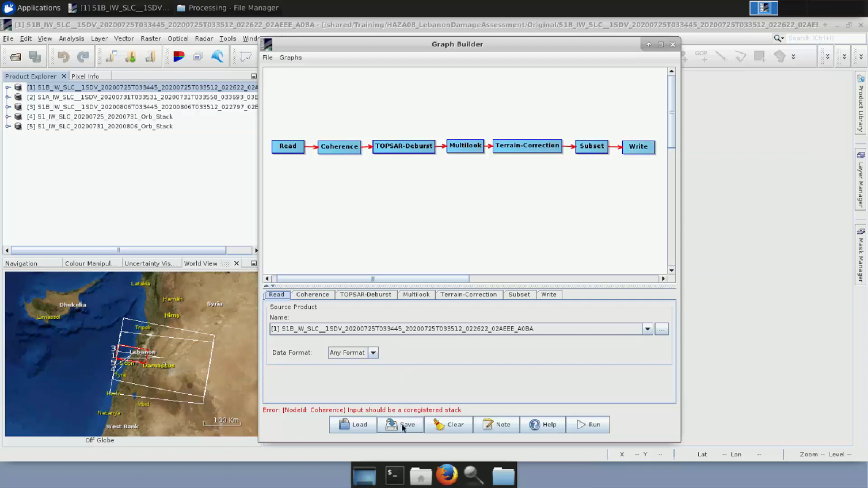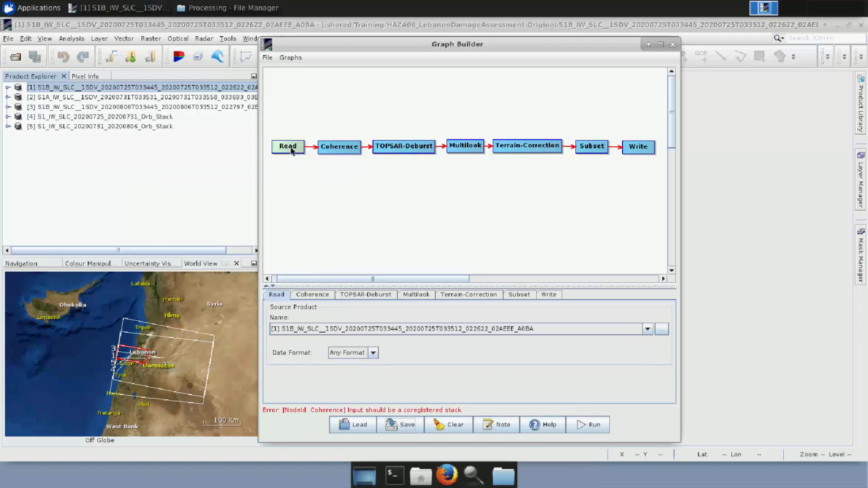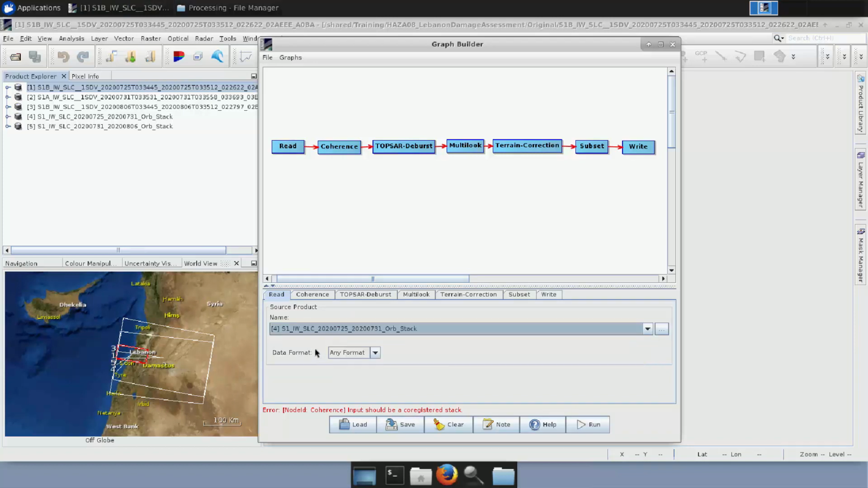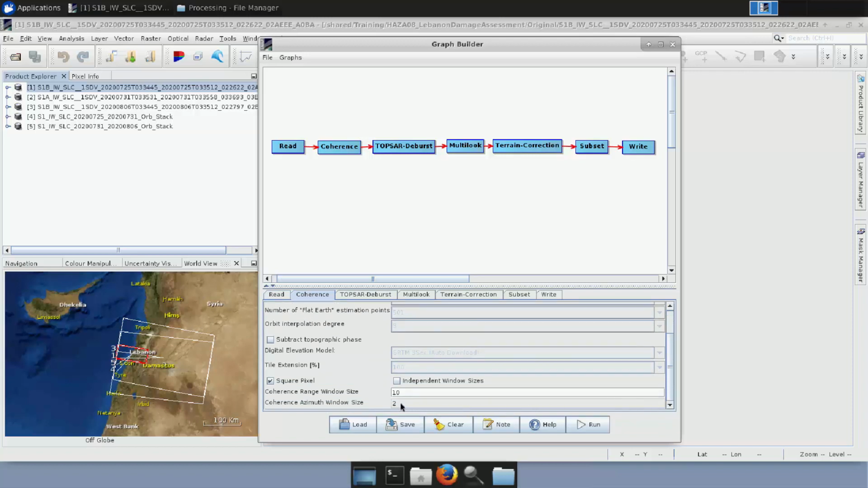Now that we have that, we go again to Save in the folder that we want, and we name this one as Graph Sentinel-1 Part 2. And we click Save. Let's set now the parameters. We have the Read tab, where we will insert, as we said, the first of the two stack products. In the coherence one, we will go down here, and in the coherence range window size, we will write 20, and automatically you will see that the azimuth window size also changes to 5.